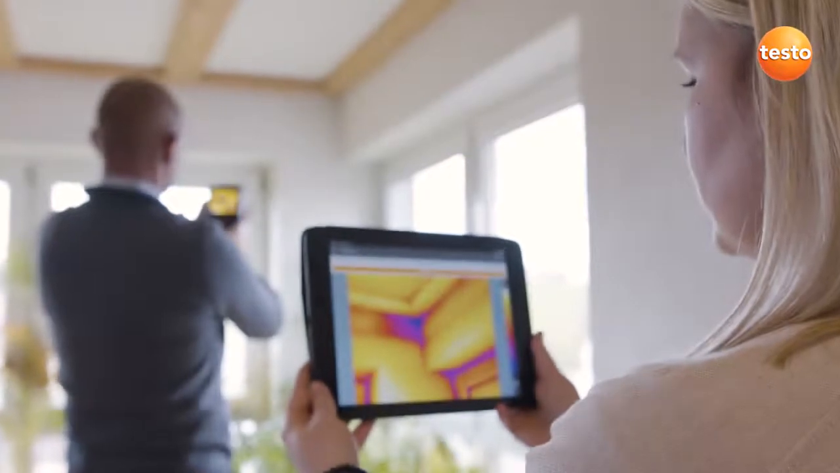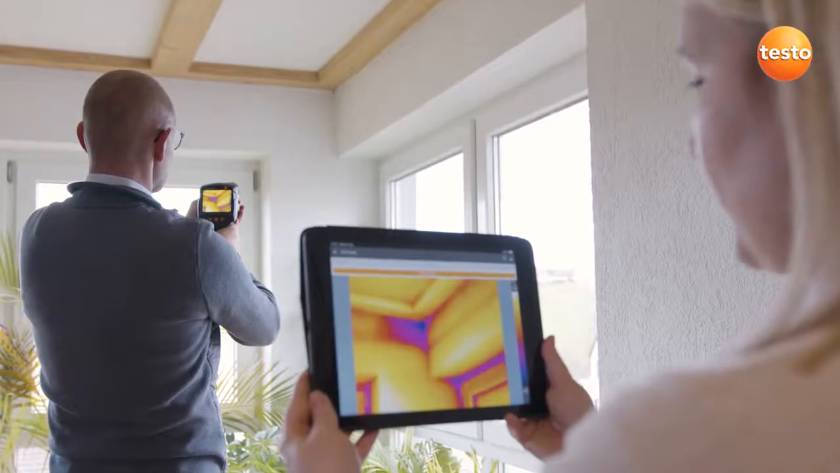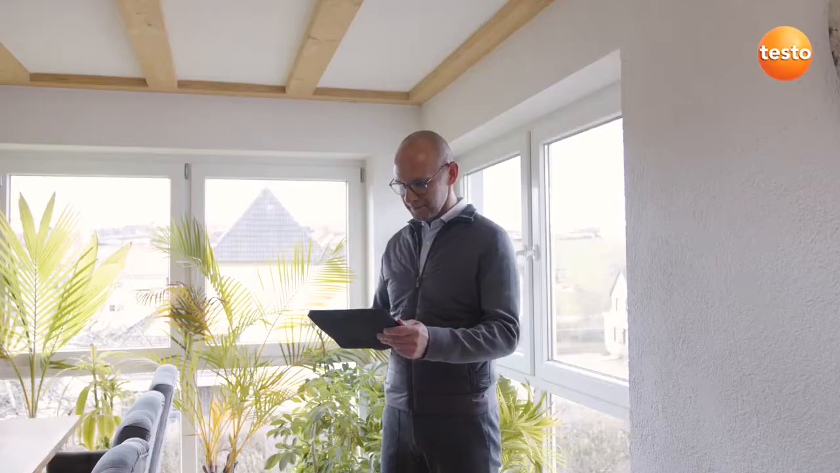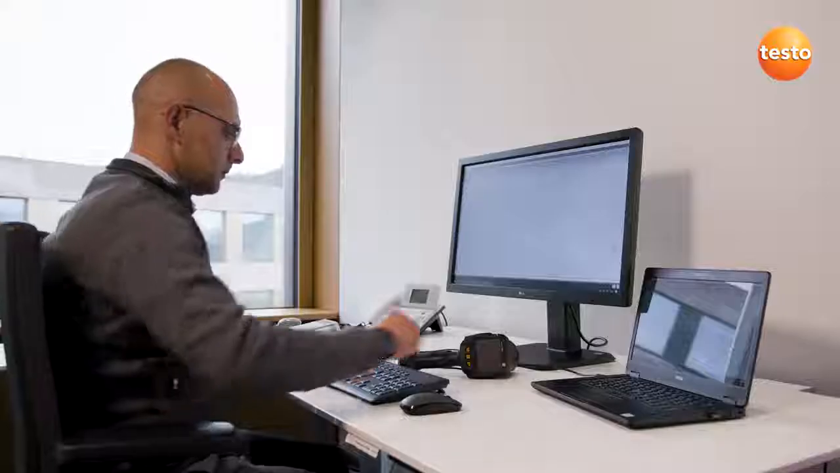Time for some good news. The testo 883 also transmits the measurement values live to the testo Thermography app on your smartphone or tablet, ideal when you're on site and need a second display, to let the customer follow the measurement live, for example.